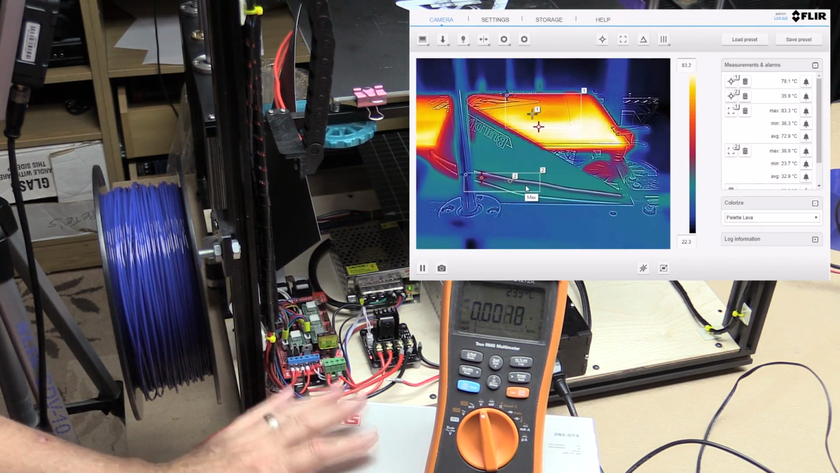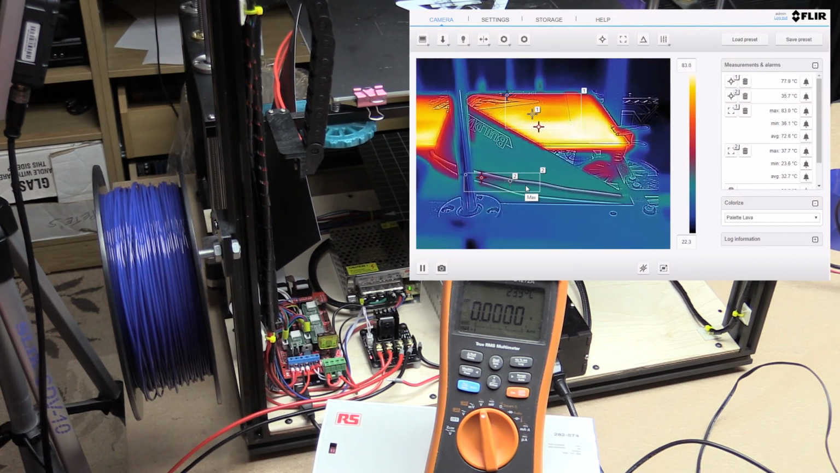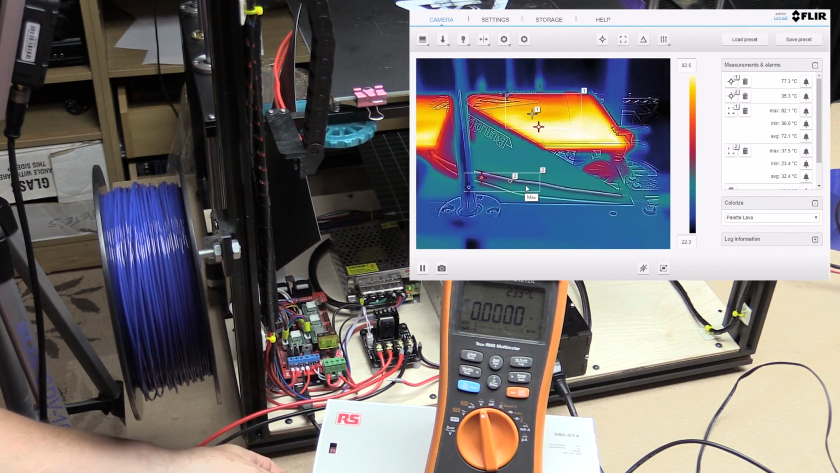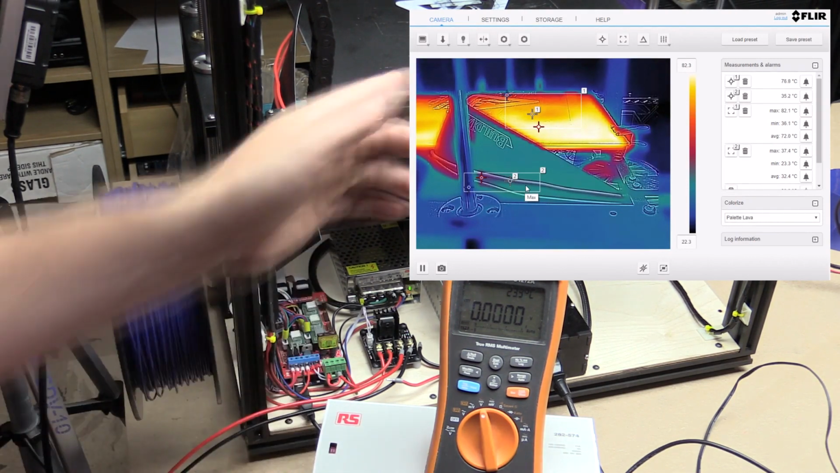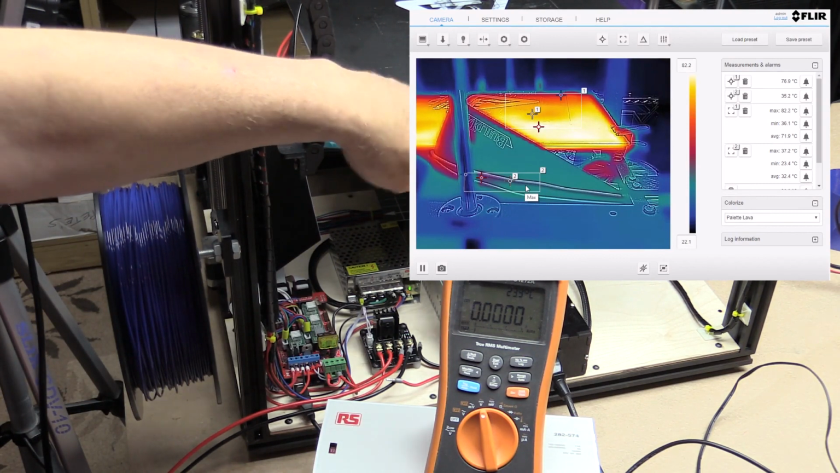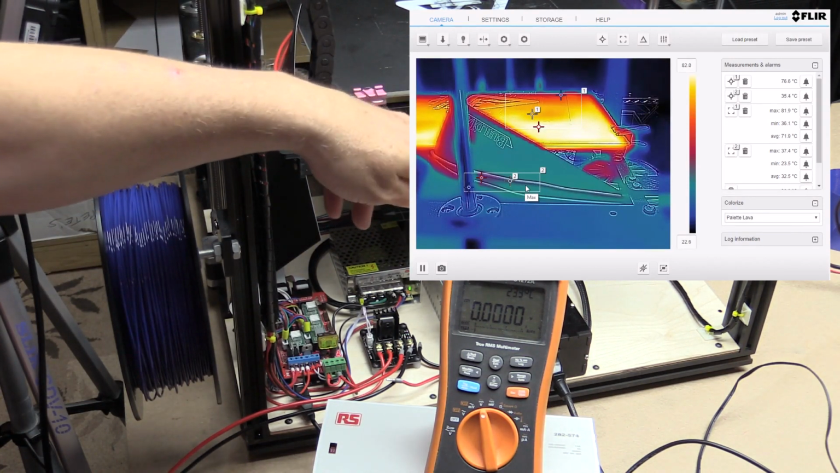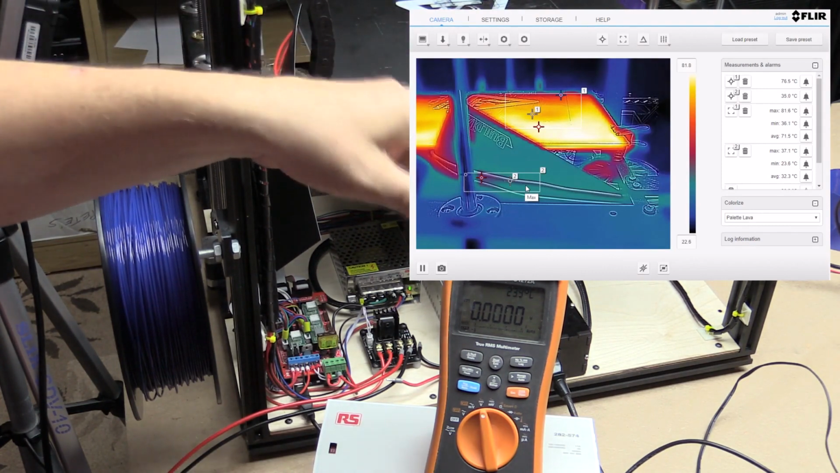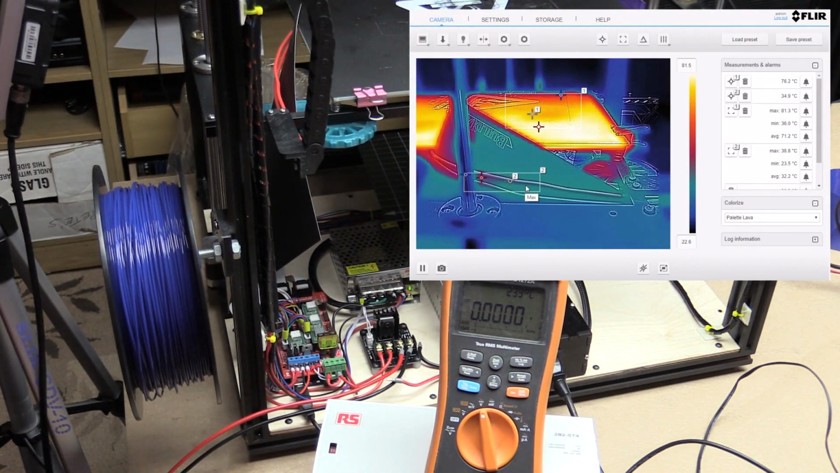And I think I might make running this thing with this 24-volt power supply a permanent fixture. I will try and get maybe one that's a lower profile, because if I put this on here instead of that one, I'm going to lose a few centimeters of build height. Not that I've ever built anything that's required that build height, but we'll see.